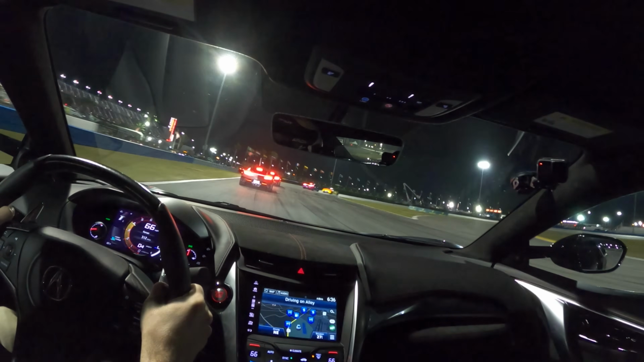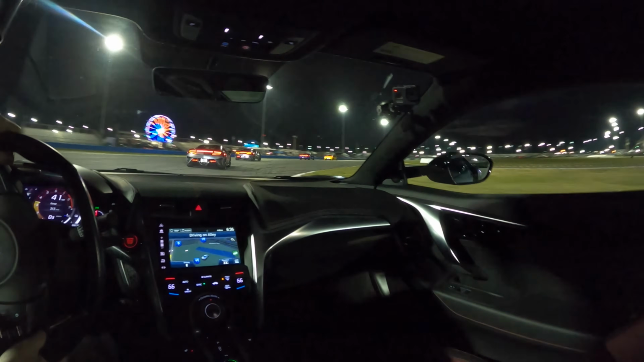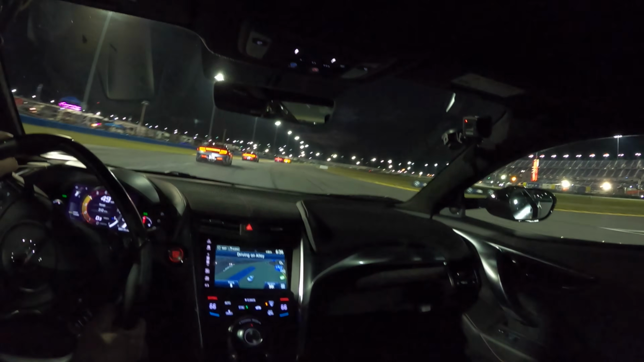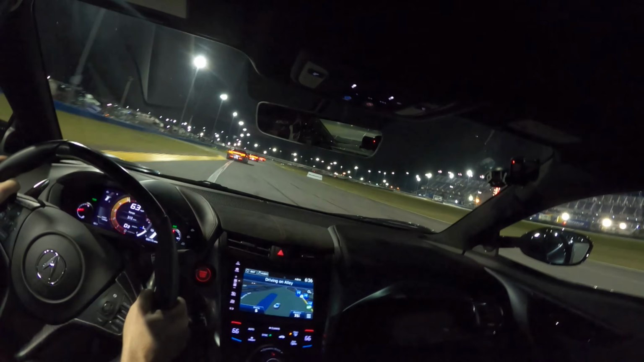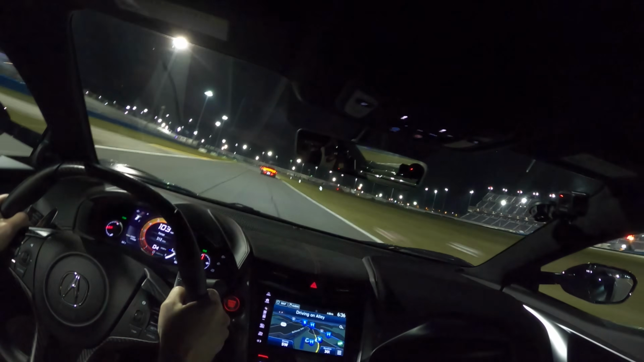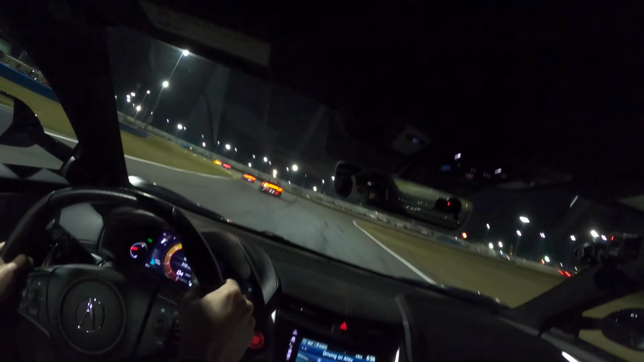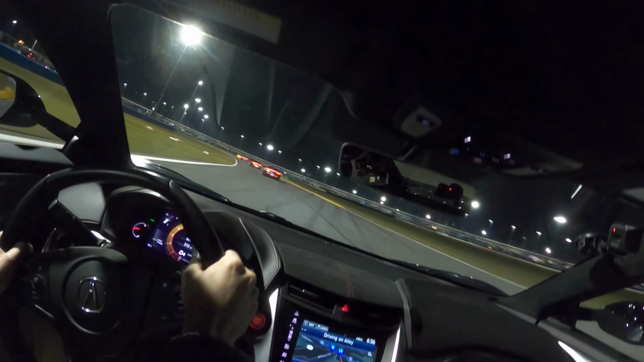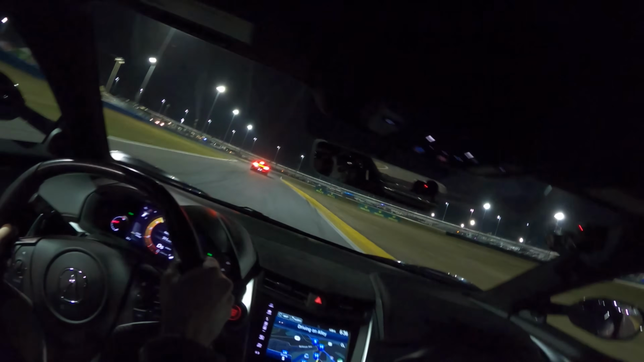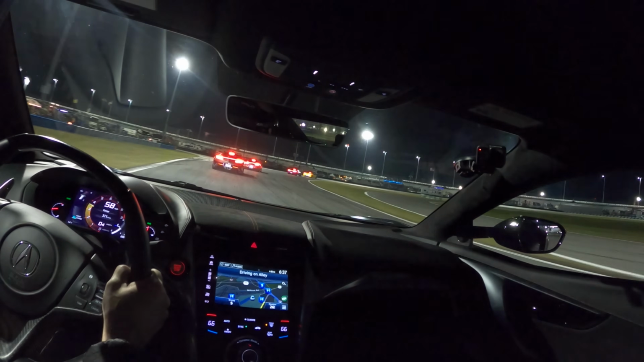This is a fast car. This has a lot of power. I definitely feel more torque over the standard NSX. Button check. What a ridiculous car to put me in for the first time at Daytona. This is a big boy track, guys.